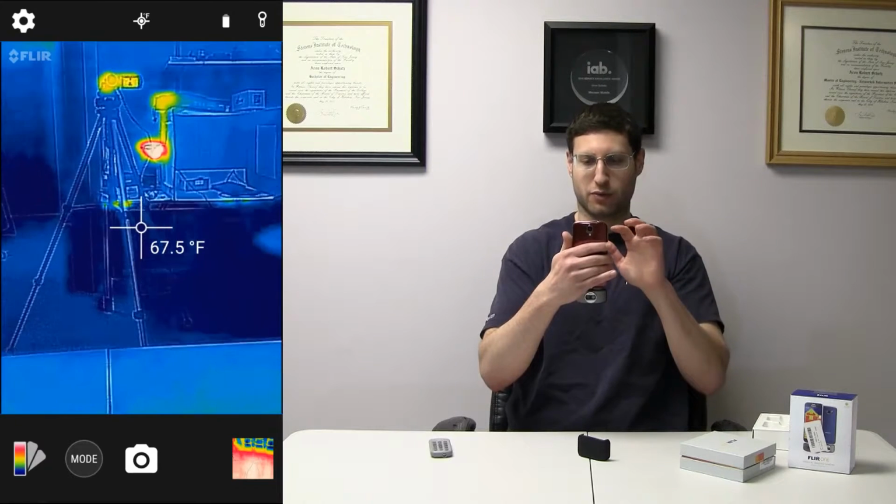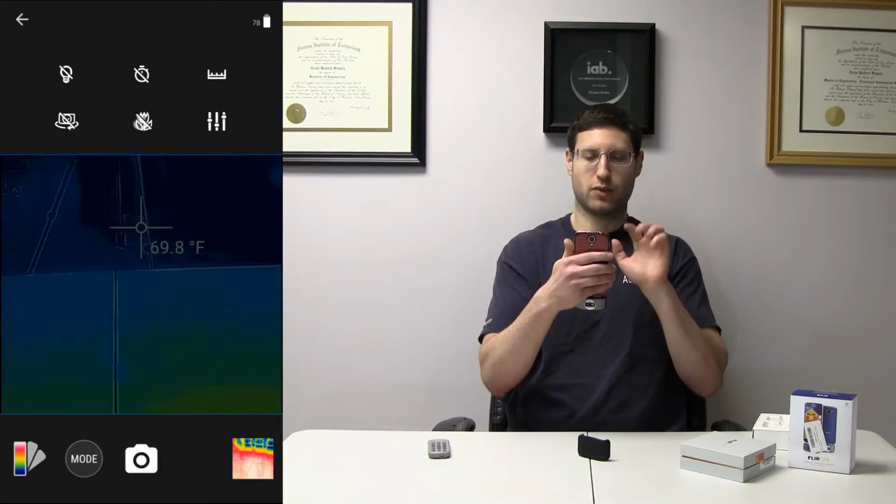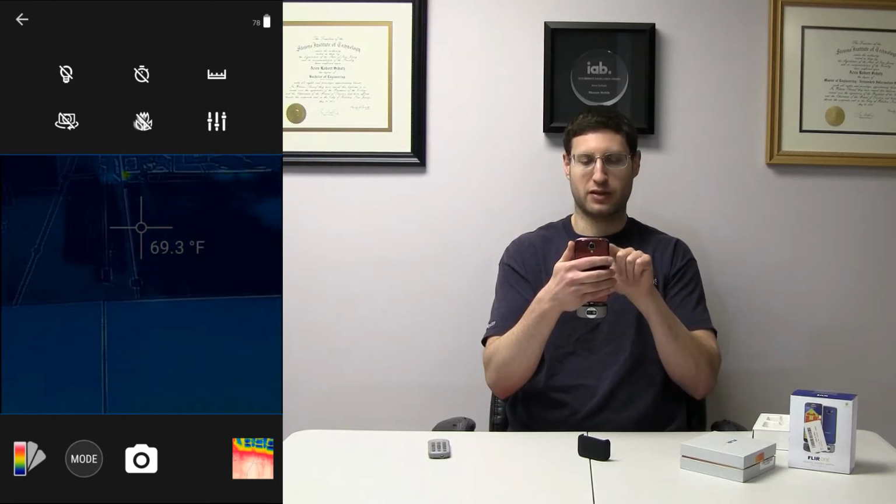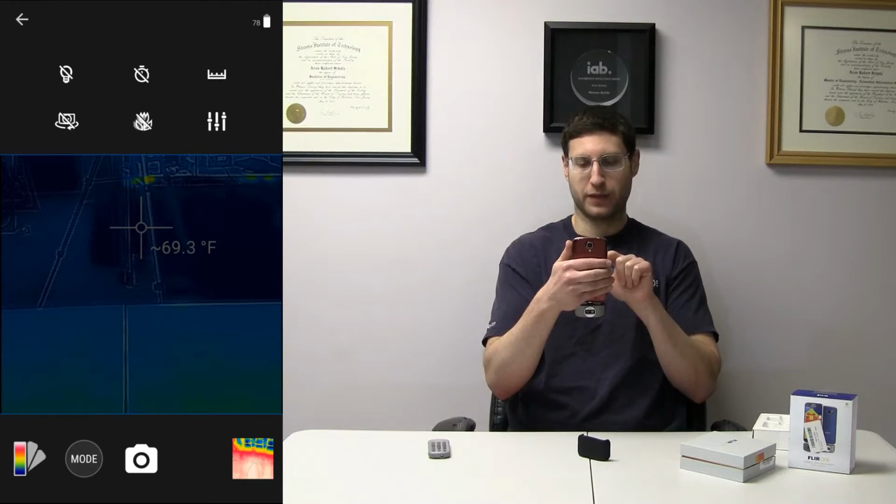So let's go into the settings real quick now. And here we go. There's a few different icons on there. A couple of them are obvious. This one turns the actual little flashlight on. Great, understandable. This one is the front-facing.